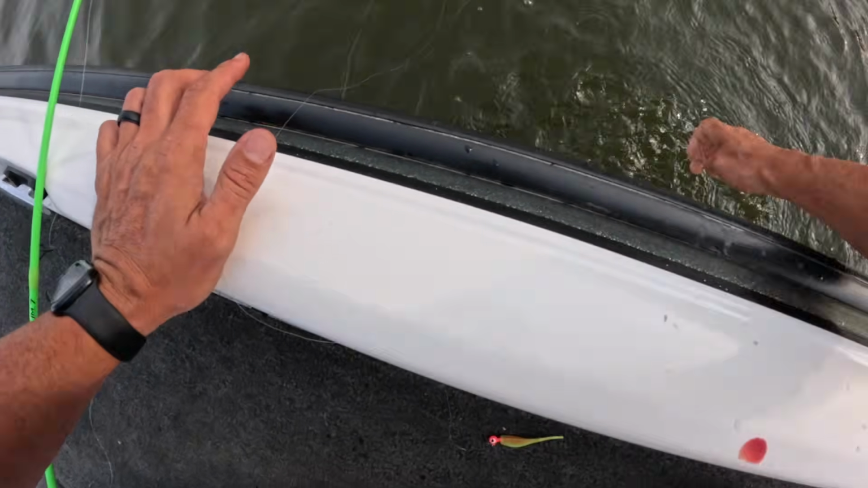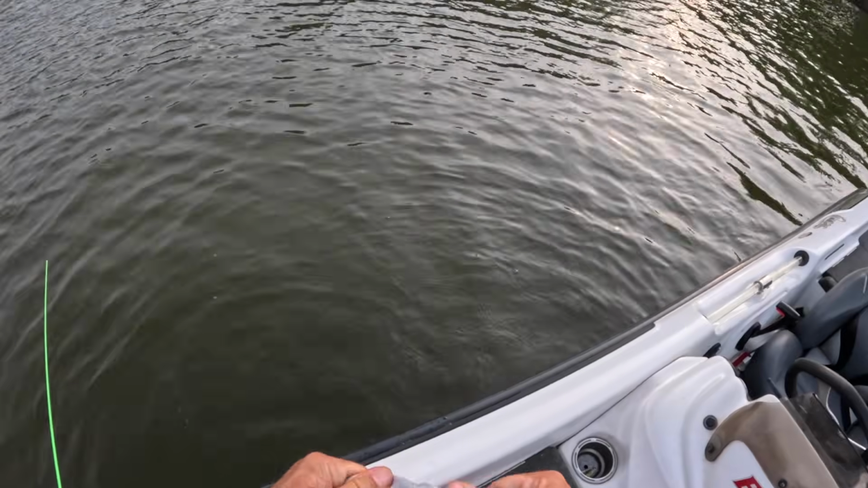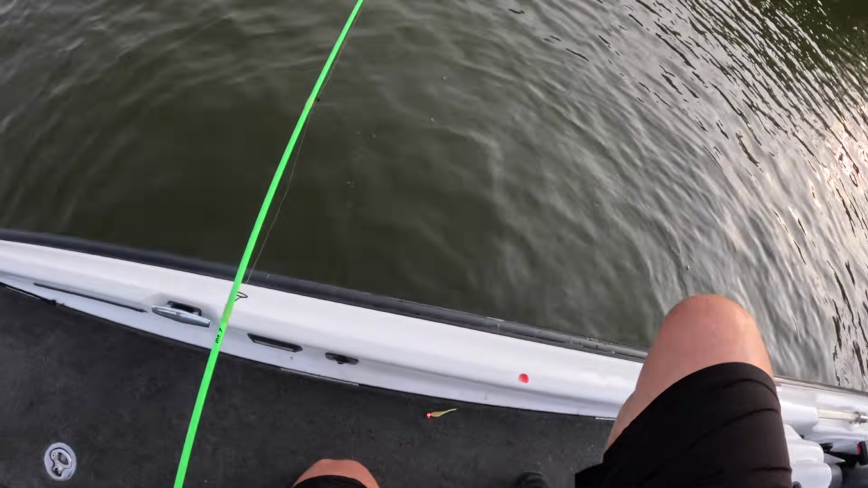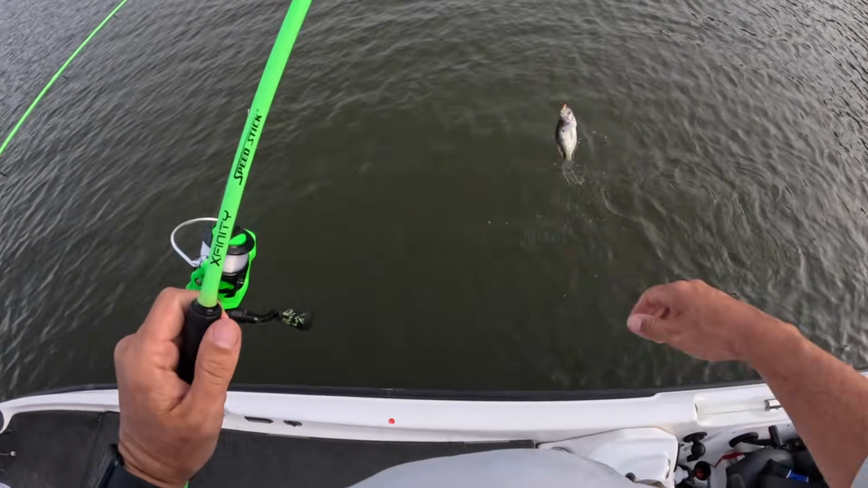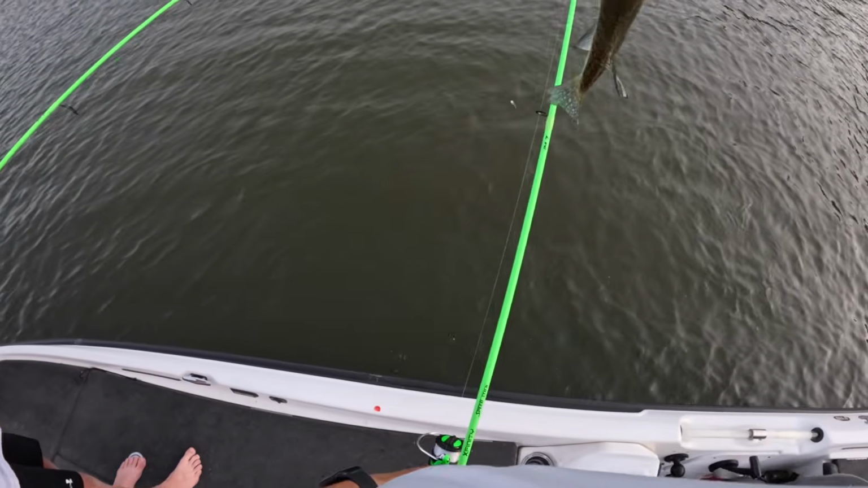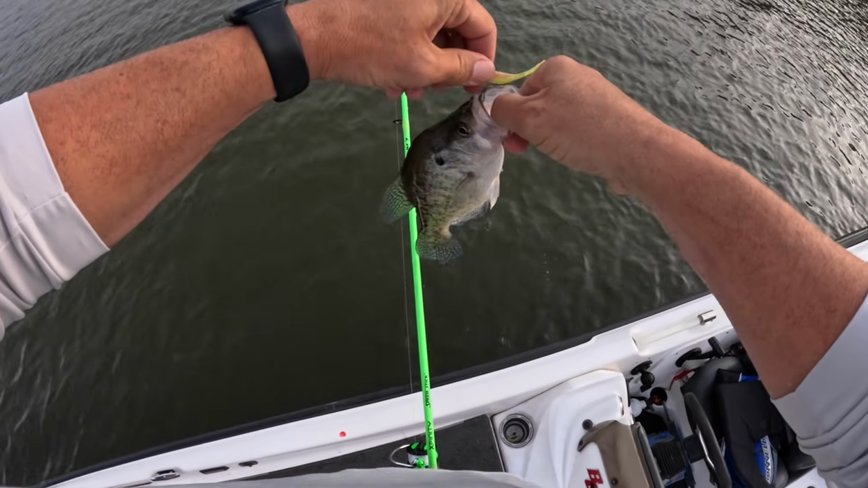You tell me to just try it for a second? No. Oh, you want a topwater fish? You bass fishing again. I did. Jinxed it. That one's a little bigger, yeah. That one might be keeper size. Like I said, they got to be 10 inches in Arbuckle Lake to keep them.